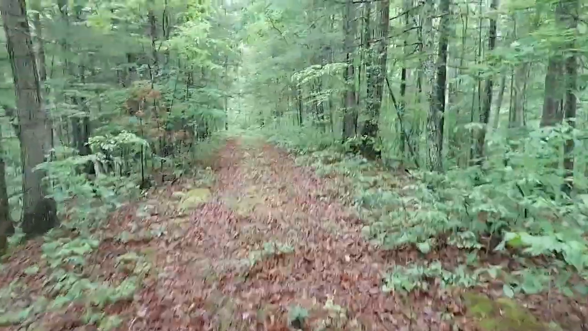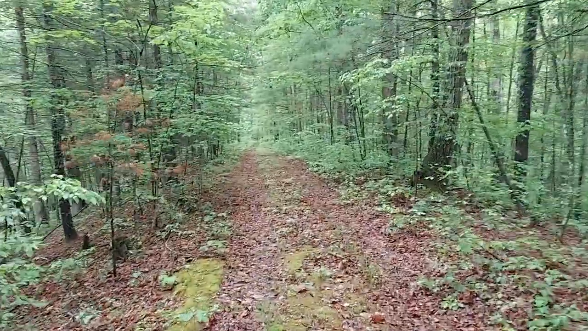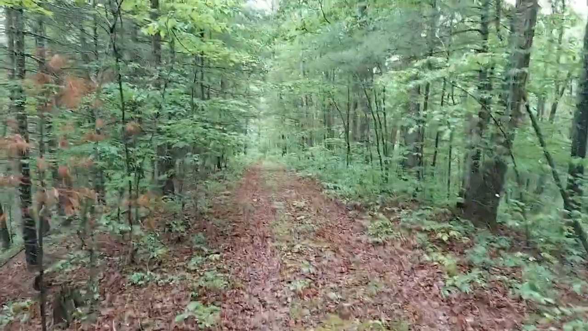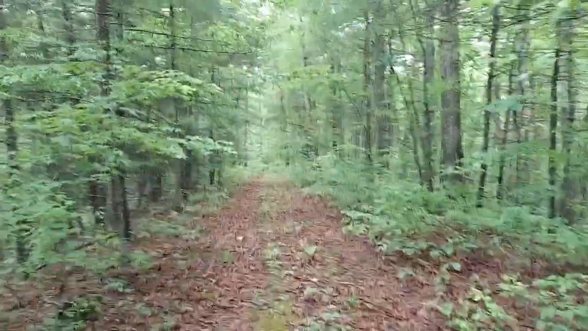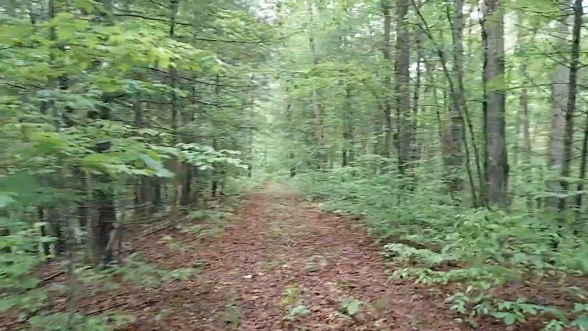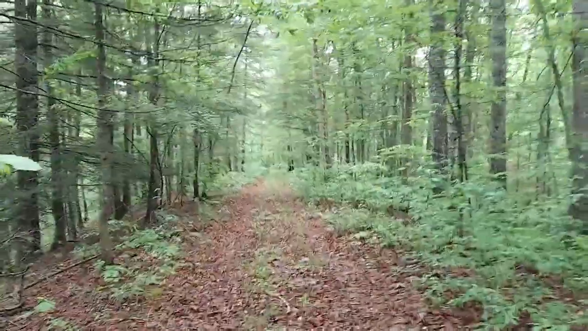Alright, so I'm making my way down the point to the next 2 cameras. I run 2 cameras down on this point. I've had a tremendous amount of activity over the years down here. I actually had permission from the previous landowner to be down here as well, so I've been down on this property for a very long time.